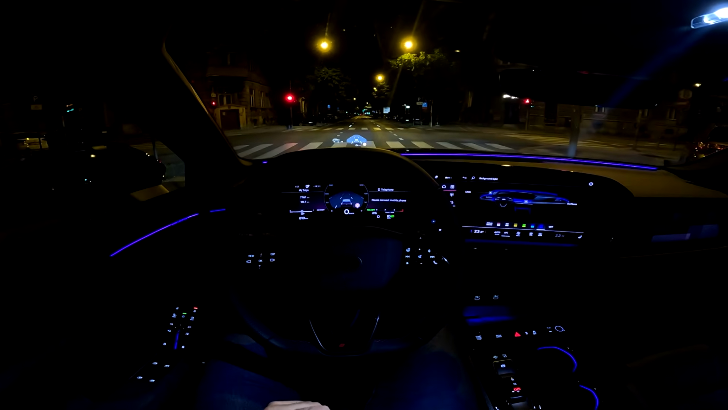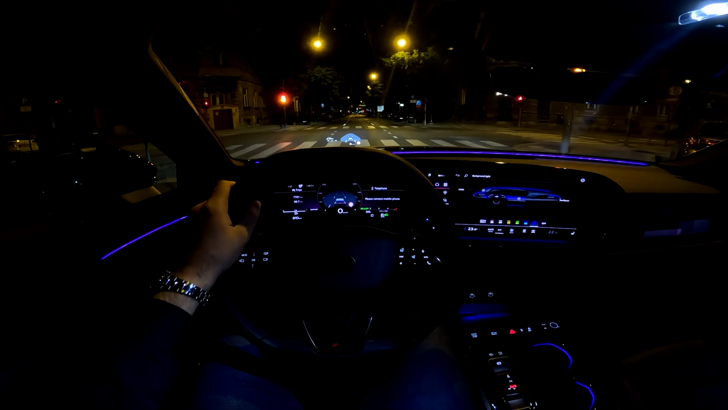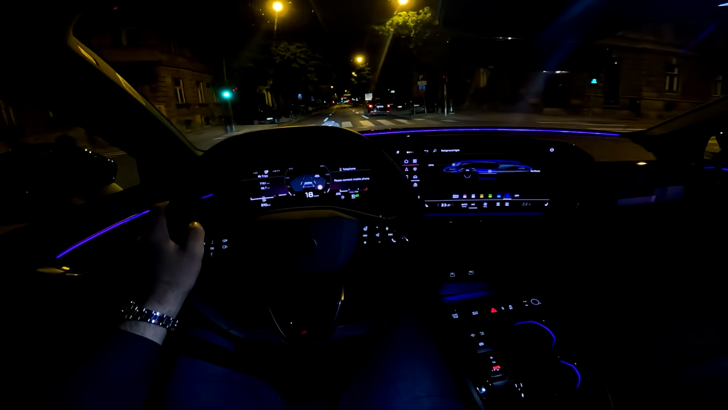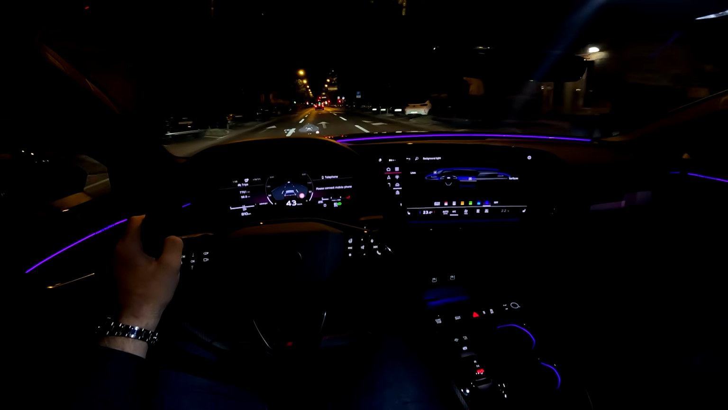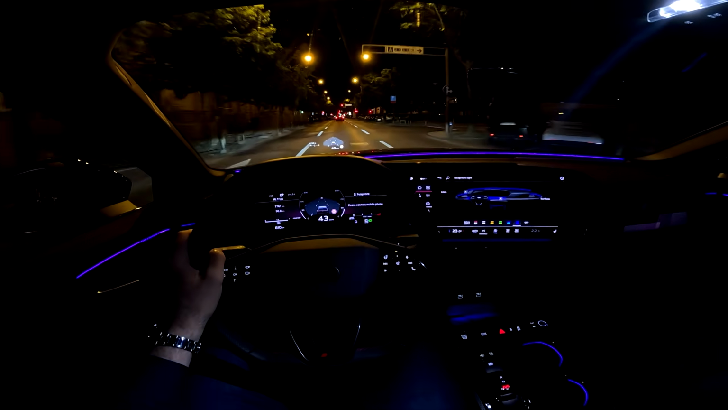So as Audi calls this the digital stage, what we have here in front of us is an 11.9-inch digital cockpit, and then here you see the 14.5-inch touchscreen with the new infotainment system, and then the optional 10.9-inch passenger's display.